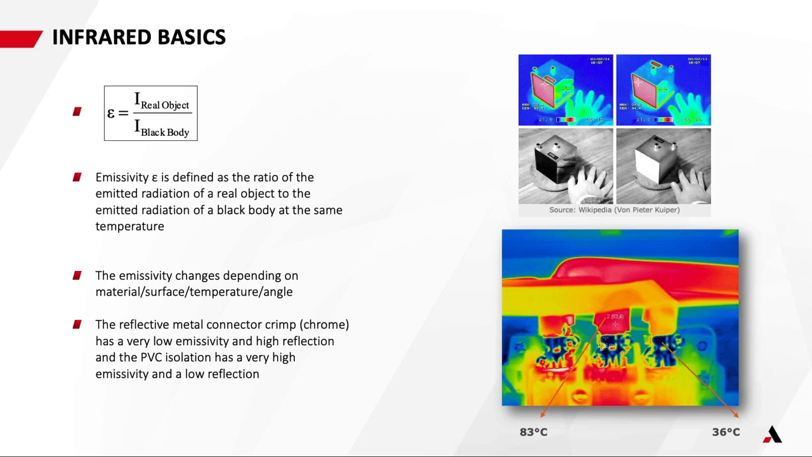So if we don't correct for those temperatures, if we don't apply our emissivity factor, those temperatures in fact look very, very different. One temperature with a high emissivity looks like 83 degrees Celsius, and the area with the high reflectivity is 36 degrees Celsius. That's a huge difference. That's not a realistic temperature difference. That's explained by emissivity and reflectivity.